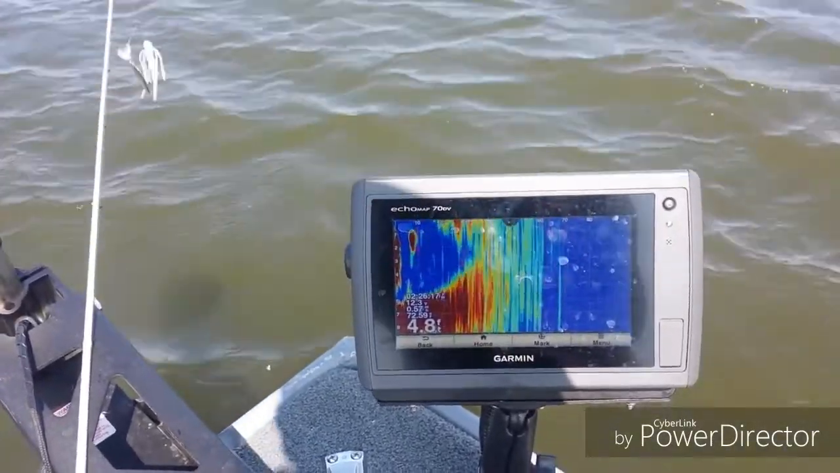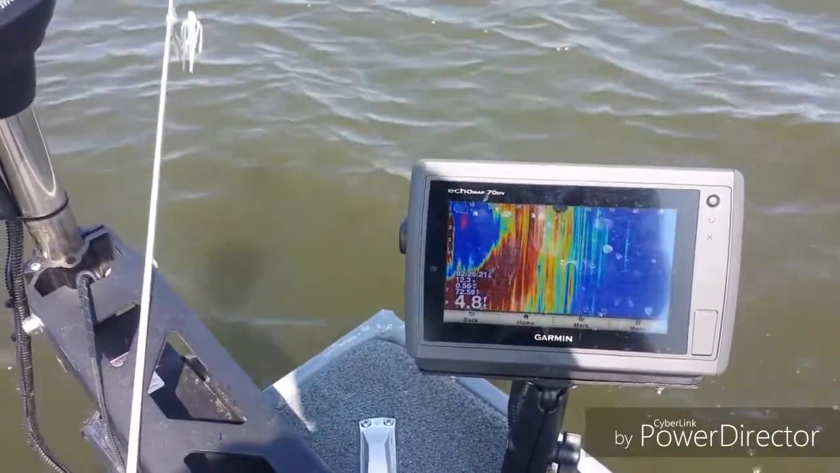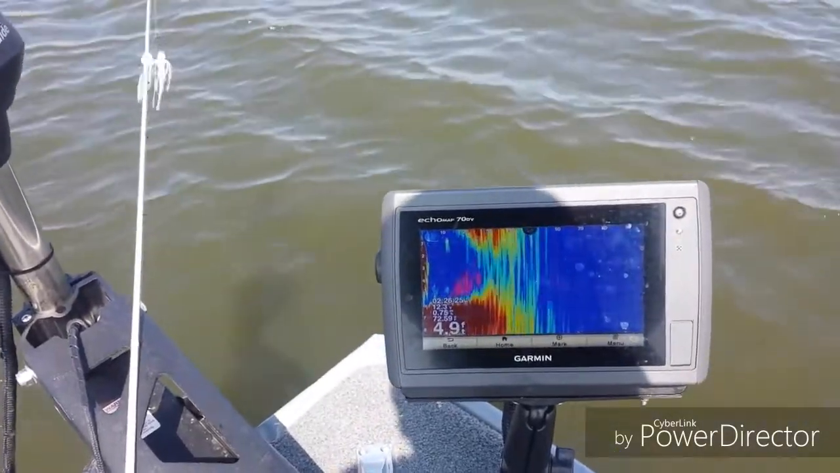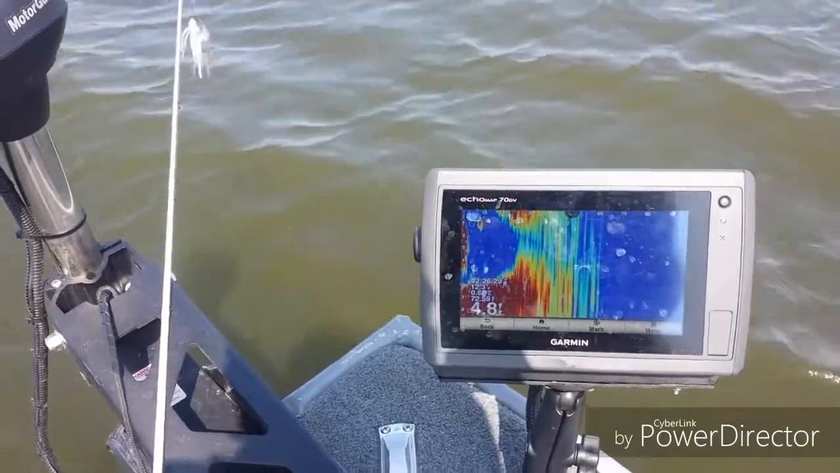So that's one of the ways that I've been able to use it, scanning around the area I'm in as I'm fishing. If I don't see a lot of activity, a lot of bait fish or other bigger marks on the screen, just get out of there and go find another area.